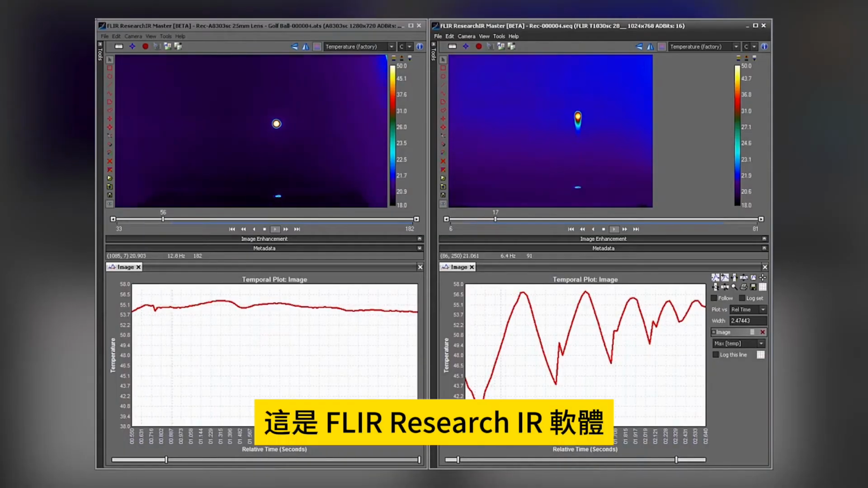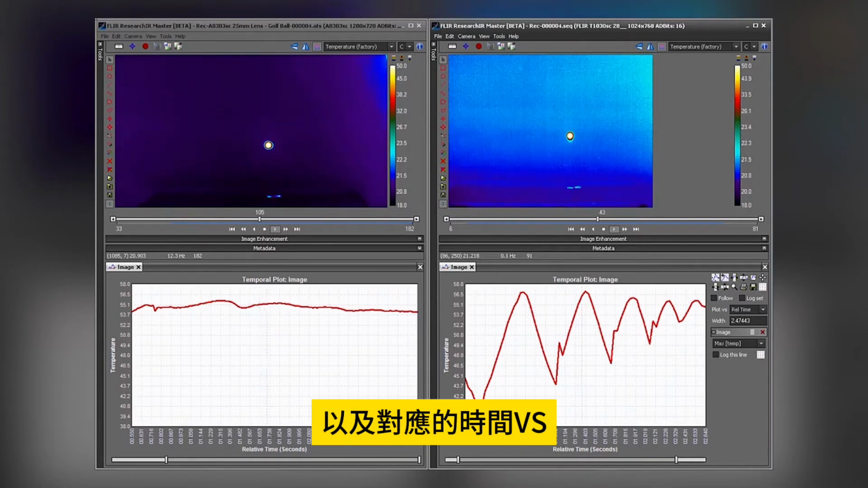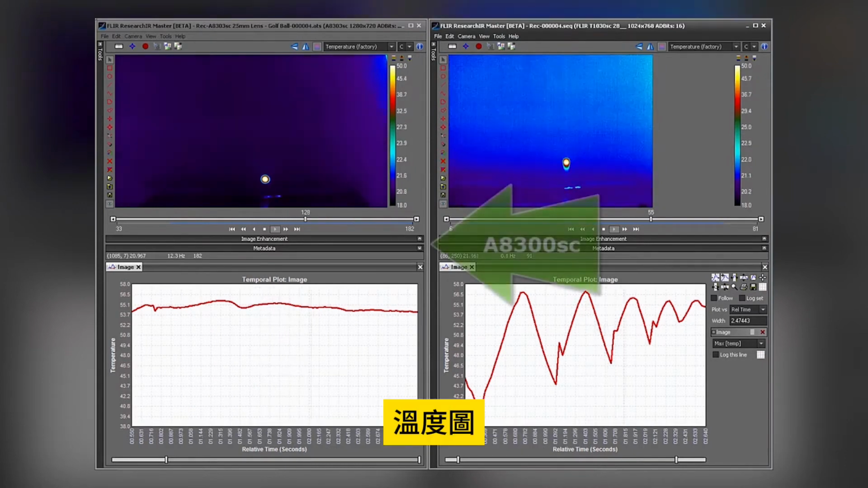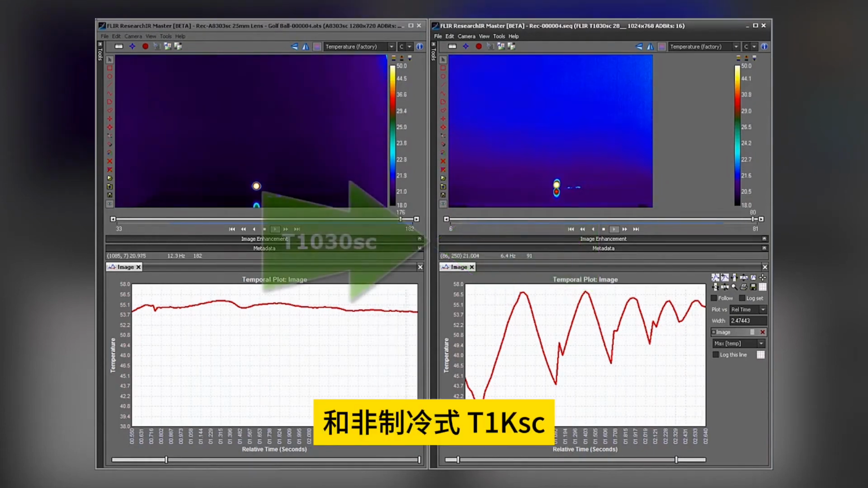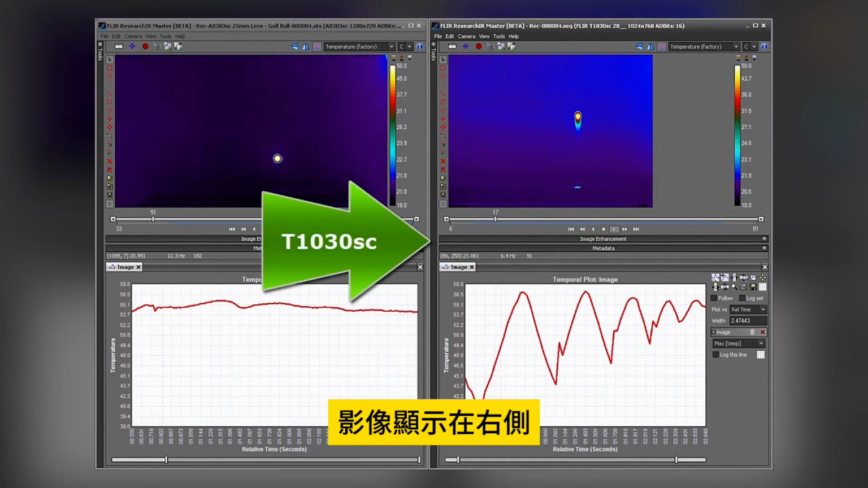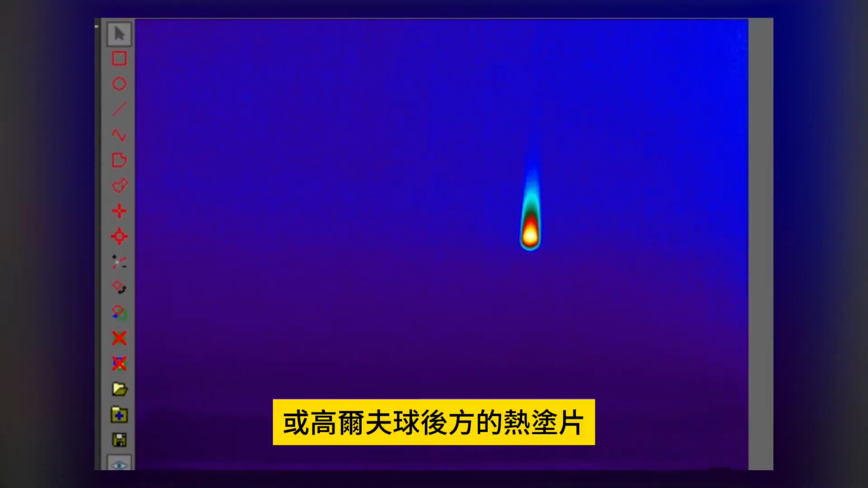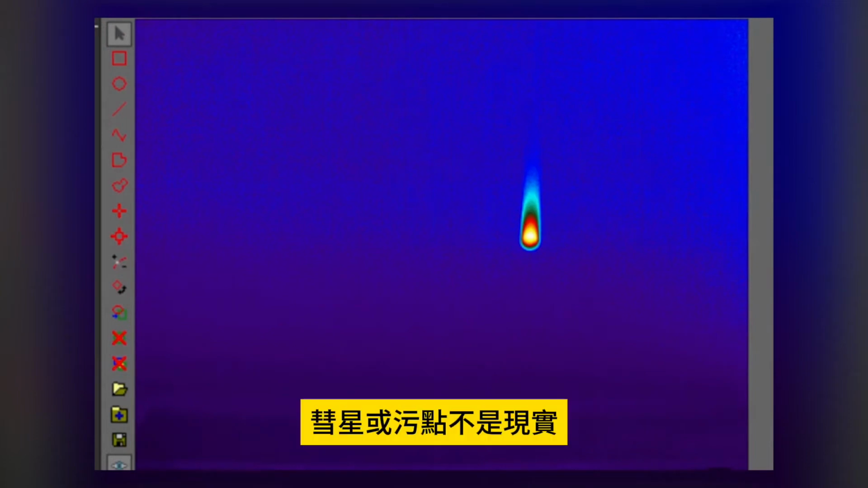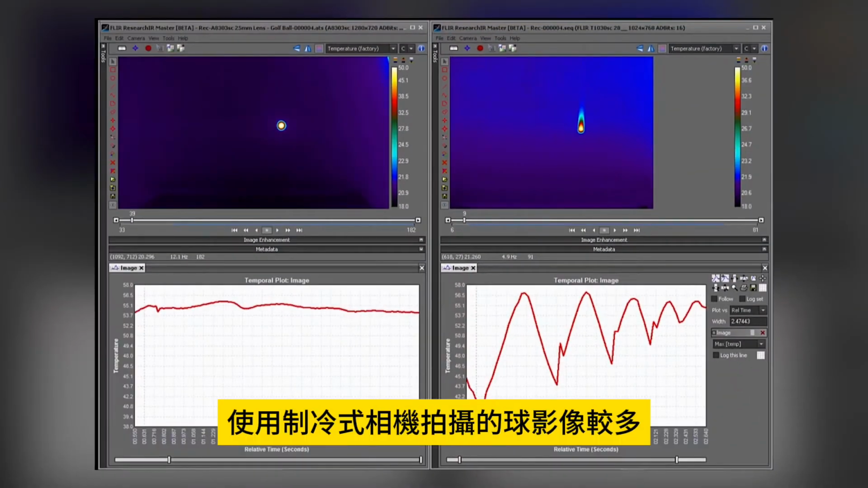This is FLIR Research IR software displaying the thermal movie results and corresponding time versus temperature plots. The cooled A8300 SC camera results are displayed on the left, and the uncooled T1K SC images are displayed on the right. Performing a qualitative analysis, we see the ball image taken with the uncooled camera showing a comet tail or thermal smear behind the golf ball. The comet tail or smear is not reality and the result of a slow responding uncooled sensor.